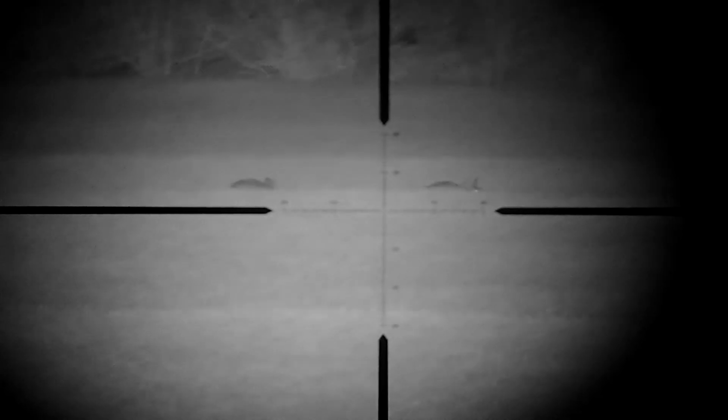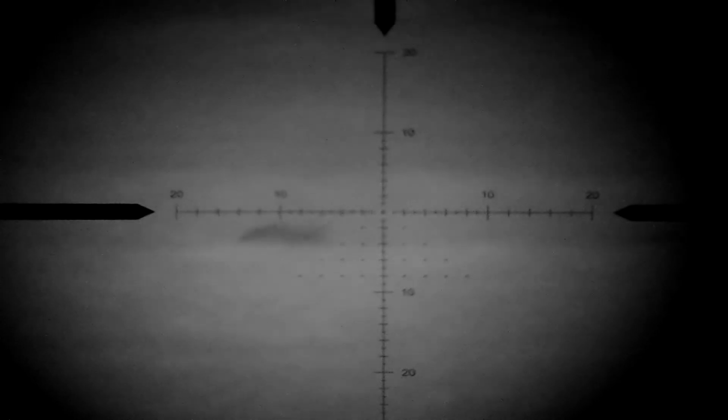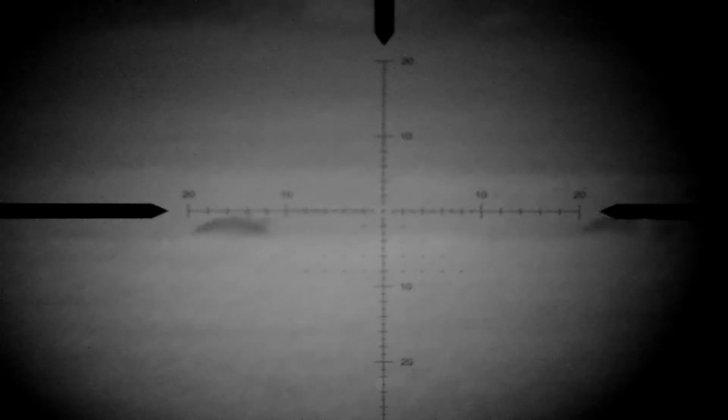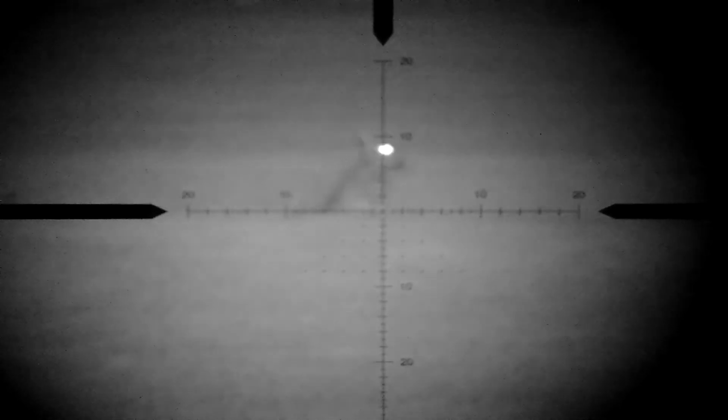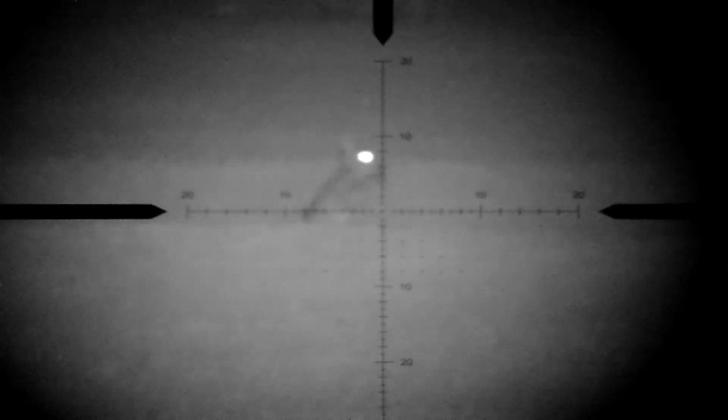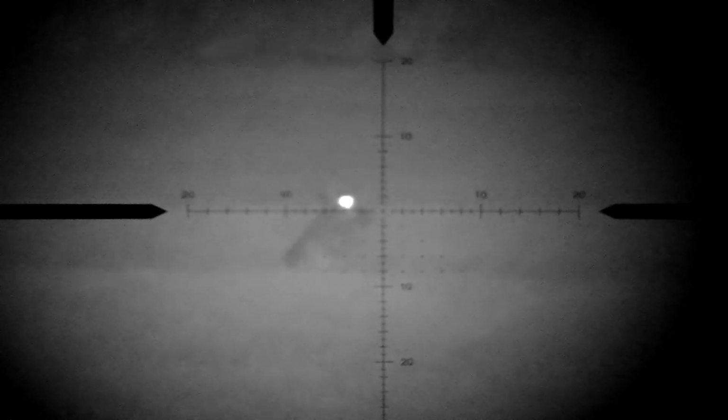Now I was watching these 2 rabbits for a little while, and they were a little bit further away than I thought. I think they're about 110 yards, but they kept sort of slowly scooting towards me. So I was going to wait for them to get to 100 yards or less before I perhaps took a shot. But then this one, it sat up so invitingly, I thought I'd take a shot at him.